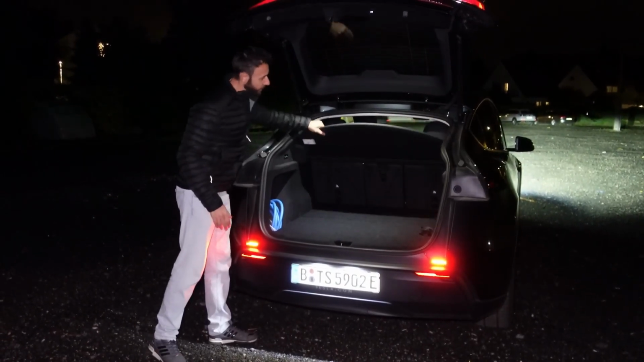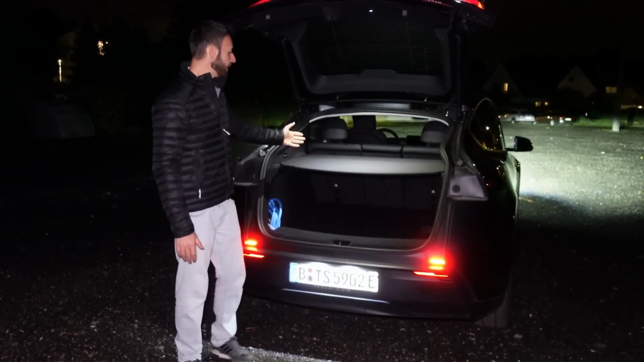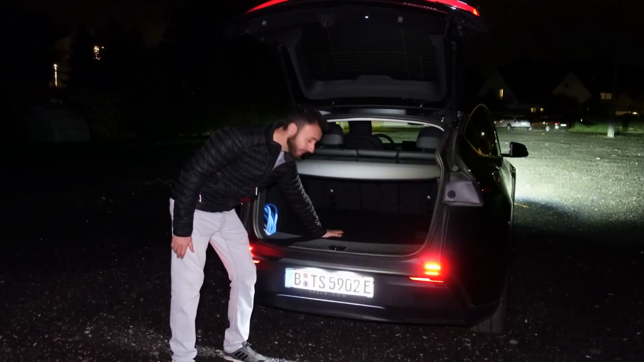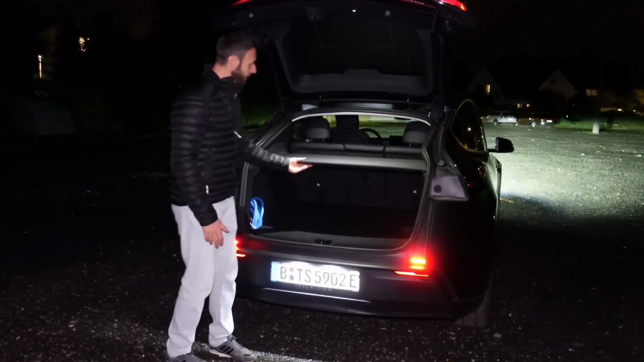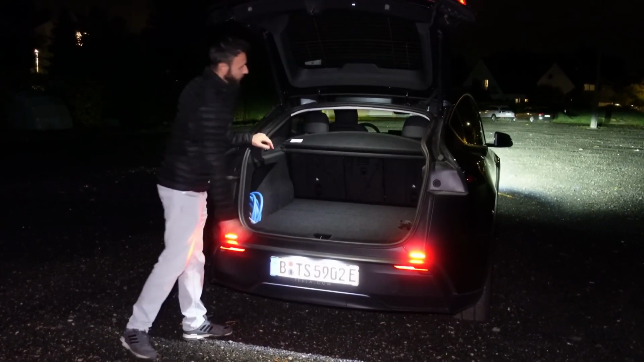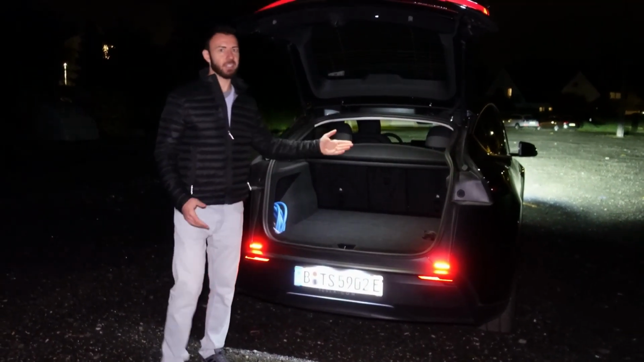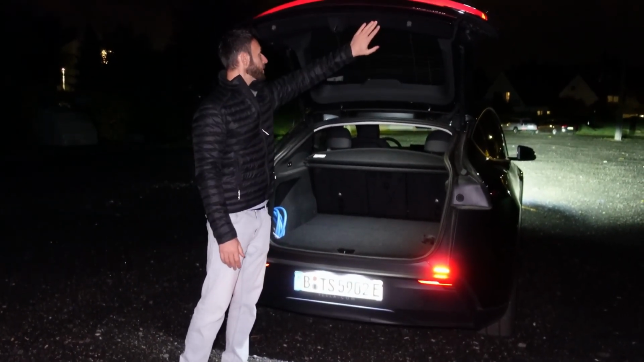Of course, if you have this, what I still find to be a rather impractical parcel shelf from Tesla pulled out, then naturally there's no light down here, and that's the downside of not having any lighting on the sides. But that parcel shelf, I can only recommend this to everyone, just get rid of it. I mean, I took it out of my Model Y a long time ago because it's really not very nice and not well designed in my opinion. But otherwise, the trunk is really well lit.